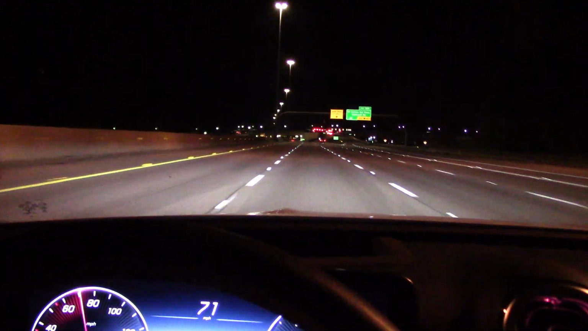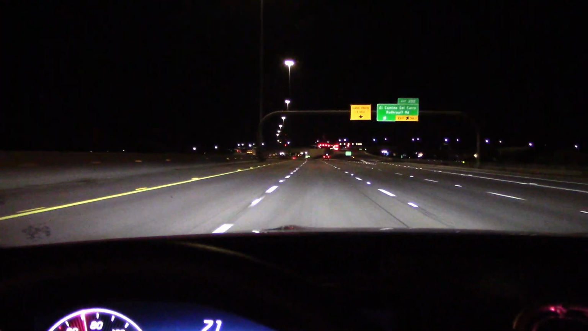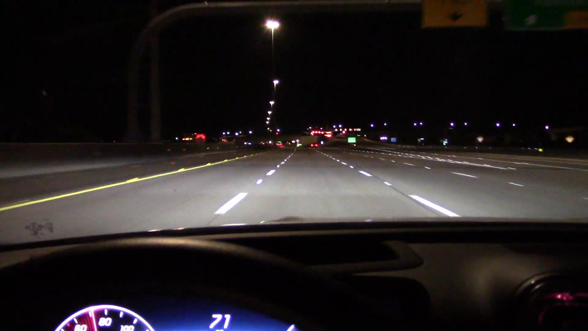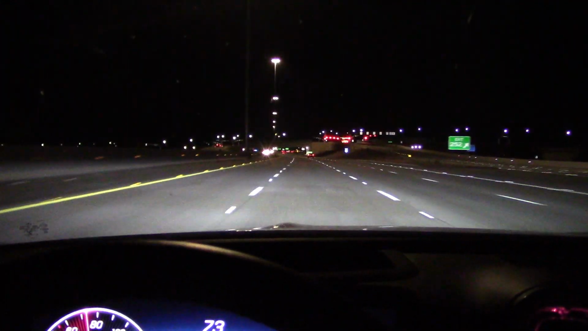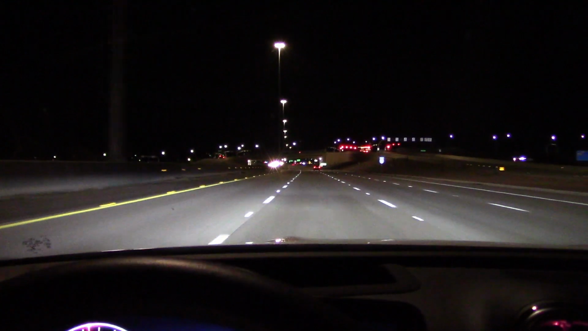I was going to take this Benz out to some backcountry roads and test the headlights out there, but a storm is coming in, flash flood warning, so I have to turn back. Won't be able to do that, sorry. I have no control over the weather.